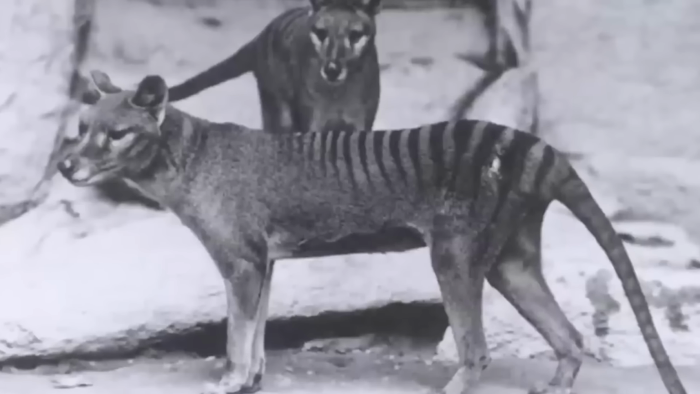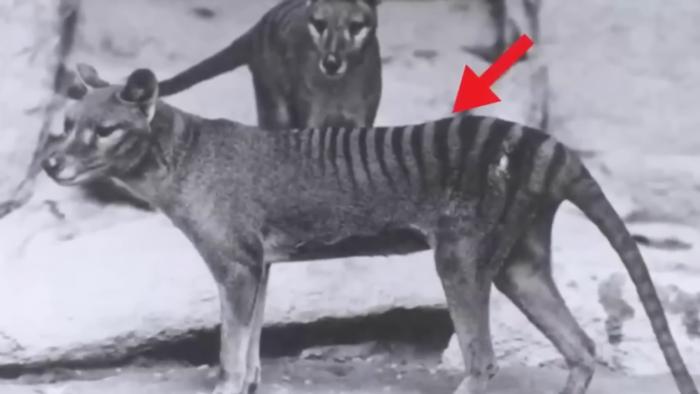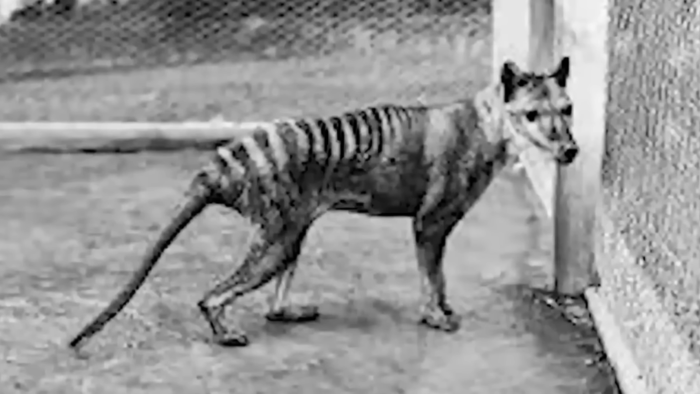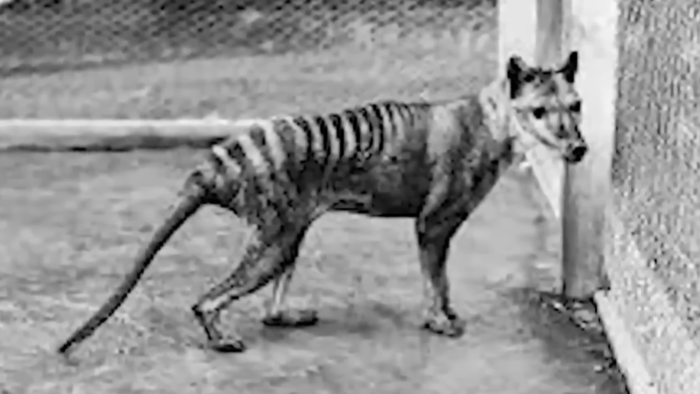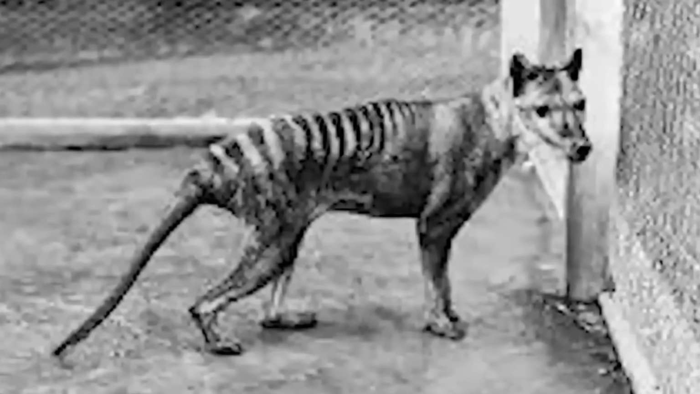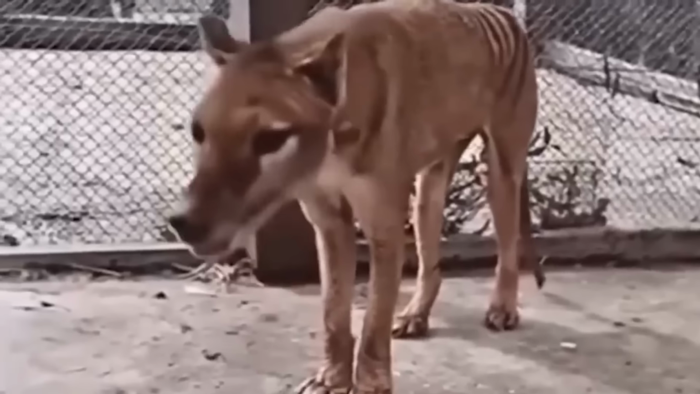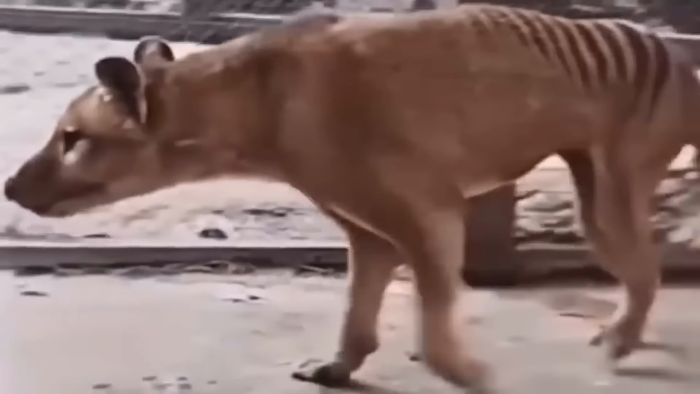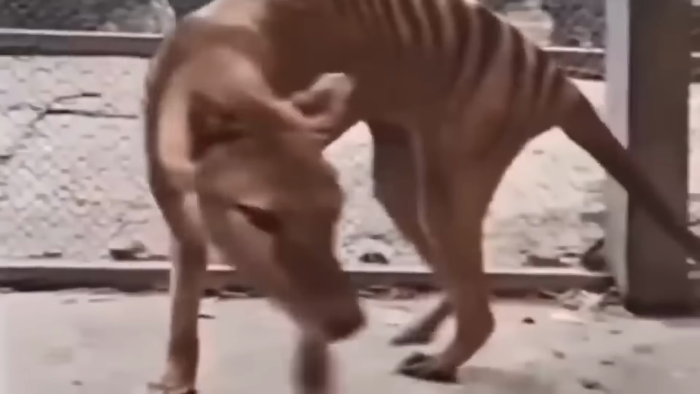Resembling something closer to a wolf than a tiger with distinct dark stripes on its back and tail, the thylacine was hunted to extinction by European settlers who held unwarranted fears that the carnivorous marsupials would attack their livestock. The last known Tasmanian tiger was given to the Hobart Zoo in Tasmania in 1931, and it died in captivity in 1936. More recently, cryptozoologists, hikers, and hunters have claimed to have spotted the animal.